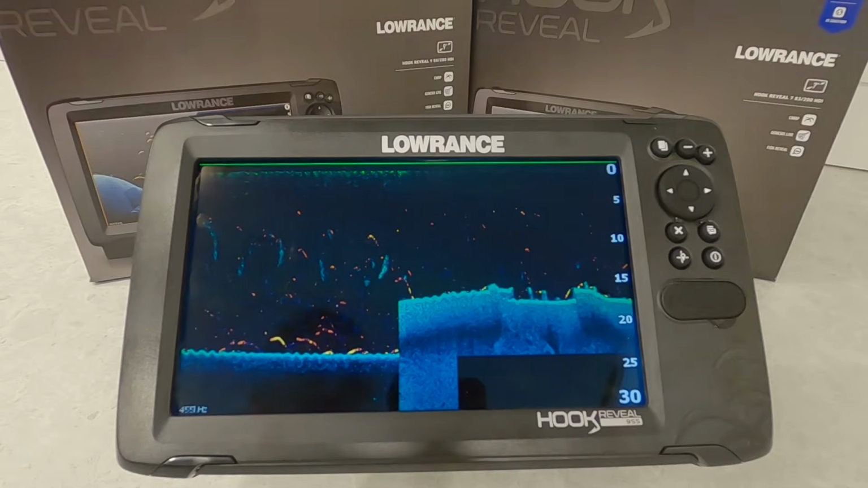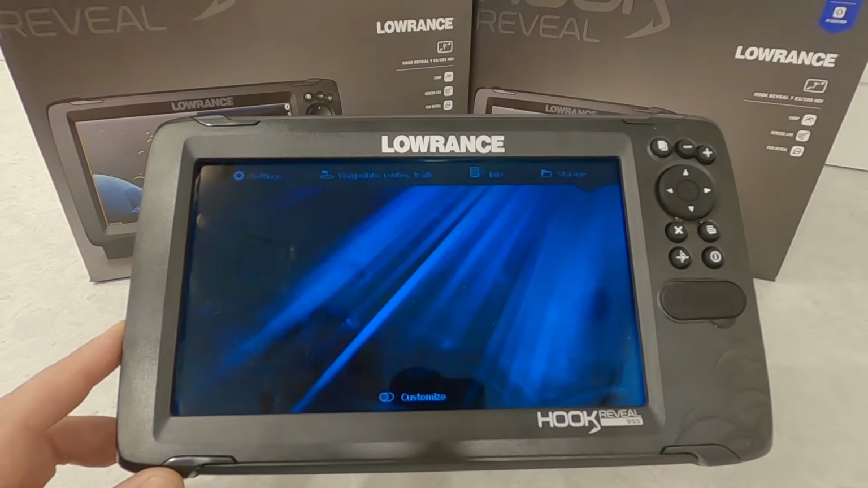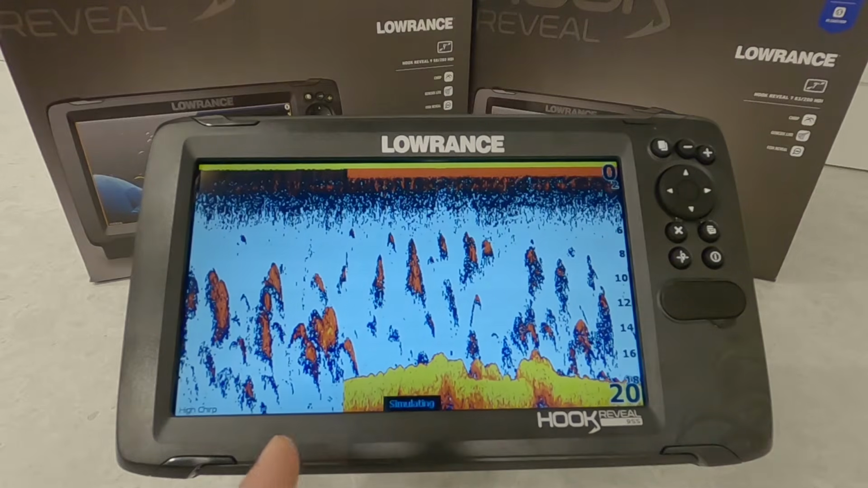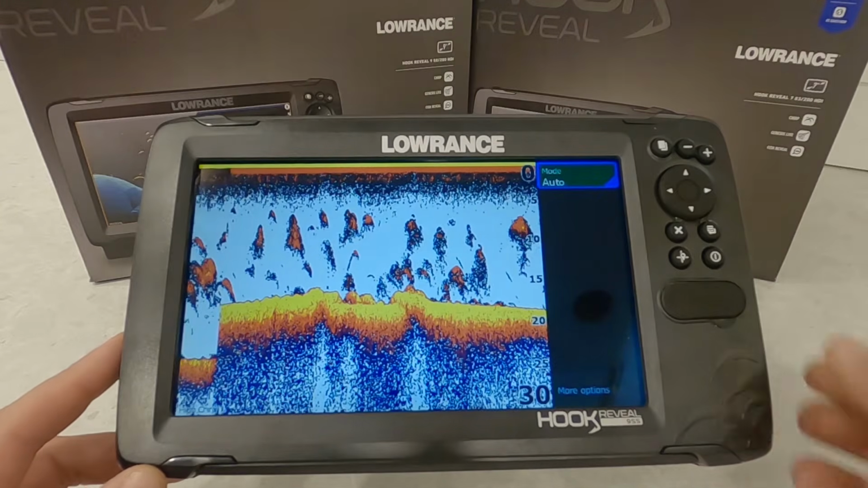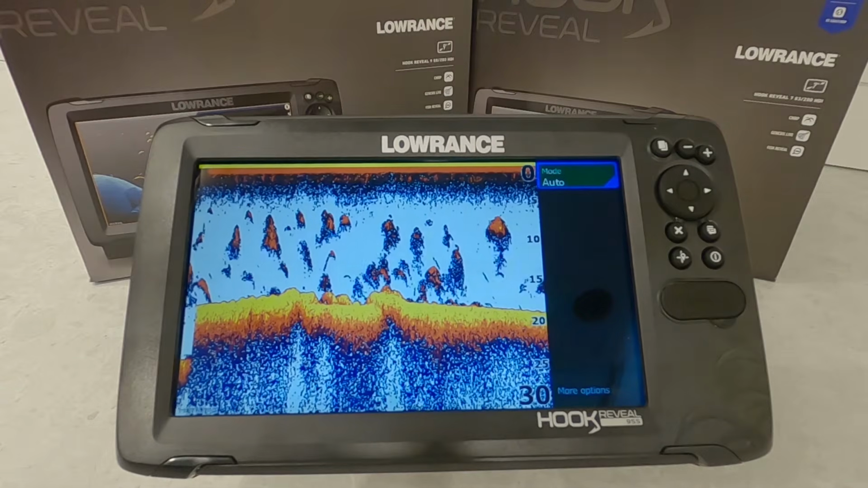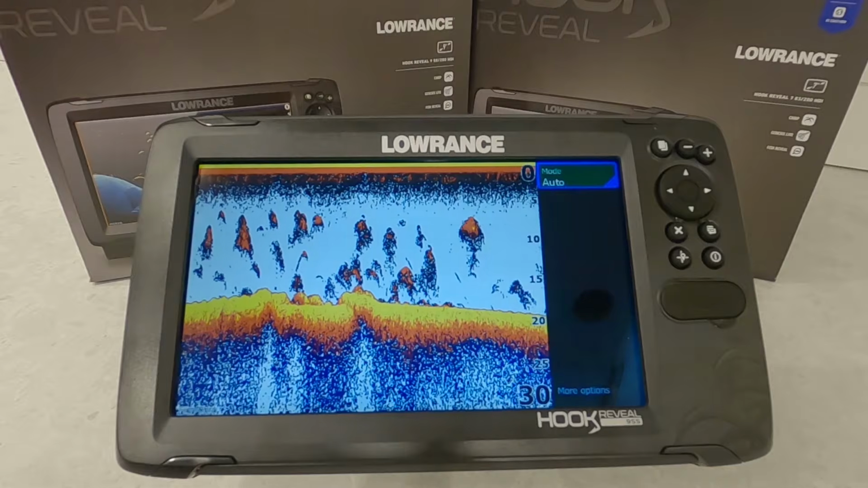Now before we get into the FishReveal feature, we're going to hit the pages key. We're going to just select the traditional sonar, and I'm going to show you some setup on that. So as you can see, when we came from the FishReveal to this, we have quite a bit less detail on this screen. I'm going to go ahead and bring up our menu, and one thing you'll notice with the Hook Reveal, or even if you have the older Hook 2 models, which these videos pertain to as well, there's not much in the menu, okay?